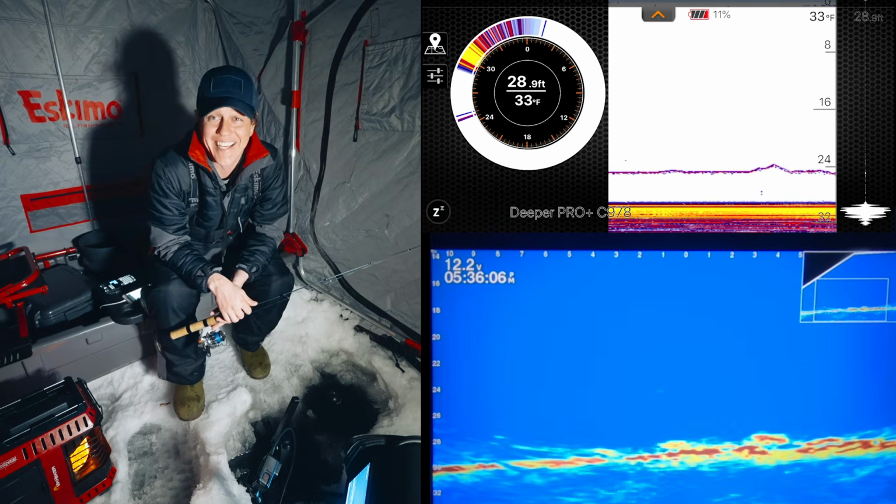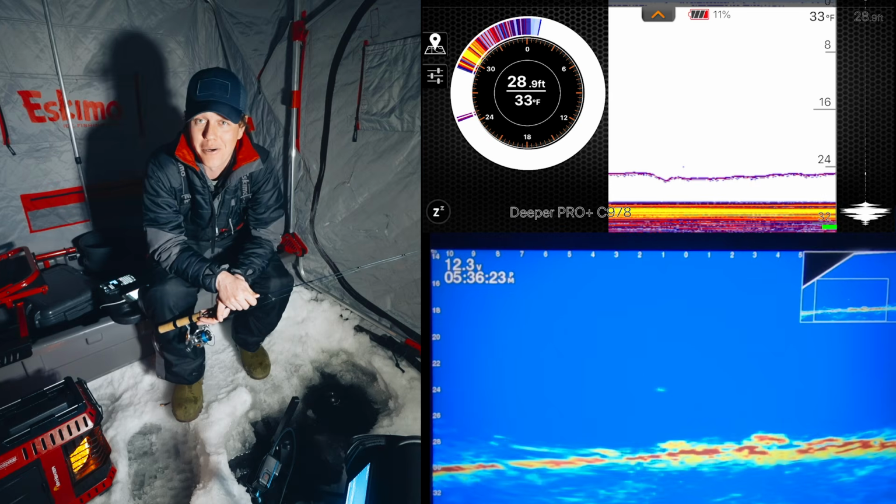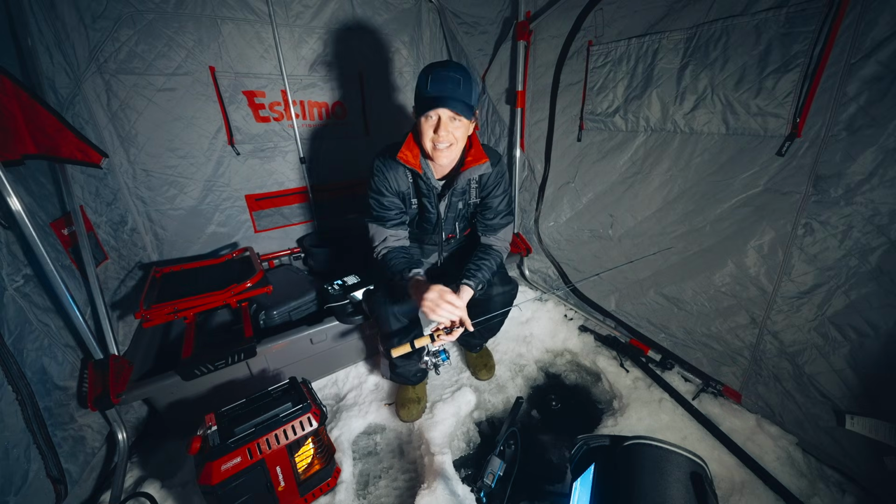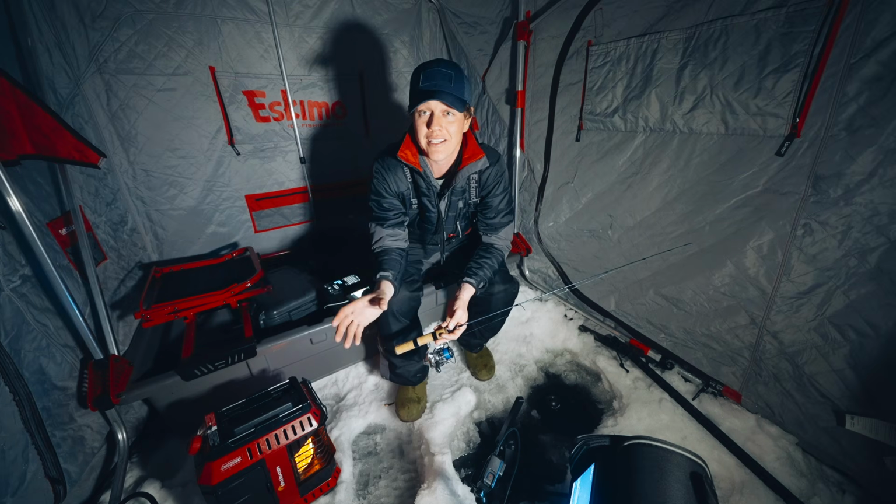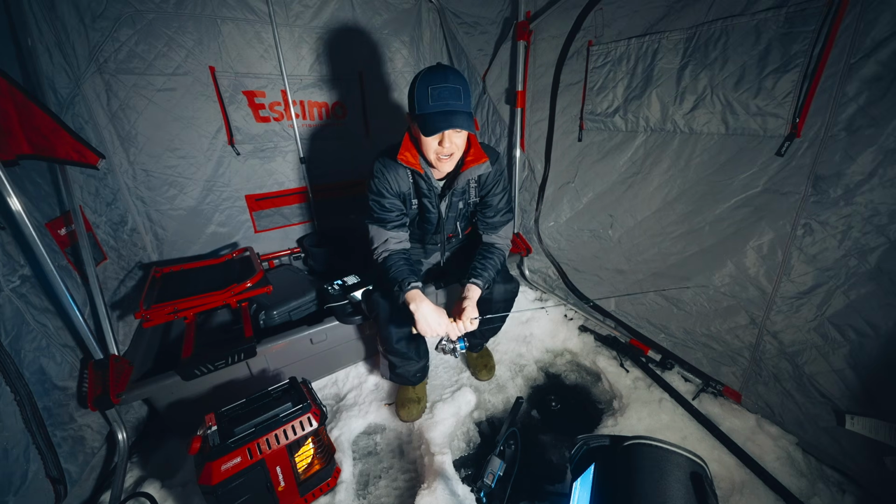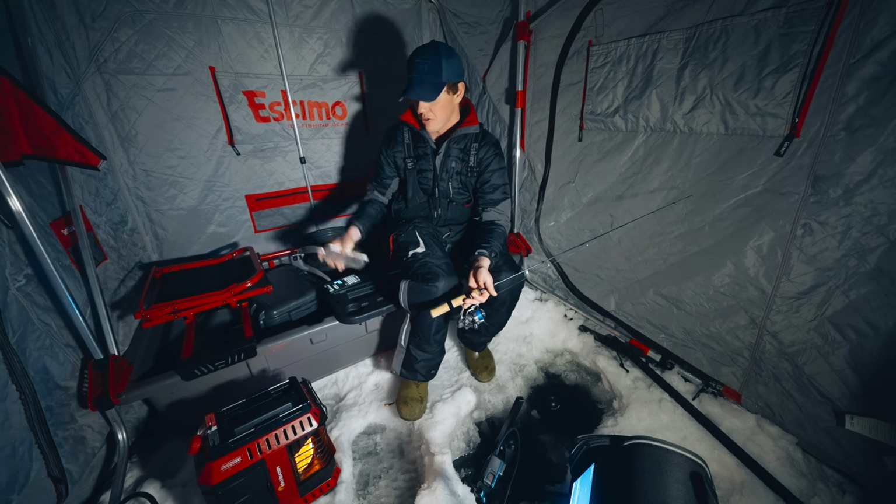All right, guys, we are packing up. That was a lot of fun. I can't wait to put the footage side by side between the sonar ball and the LiveScope. At the end of the day, I think any electronics you can get, new or used, is gonna greatly increase your fish catches. Don't feel like you need the LiveScope to catch fish. I think there is so much value in the sonar ball.